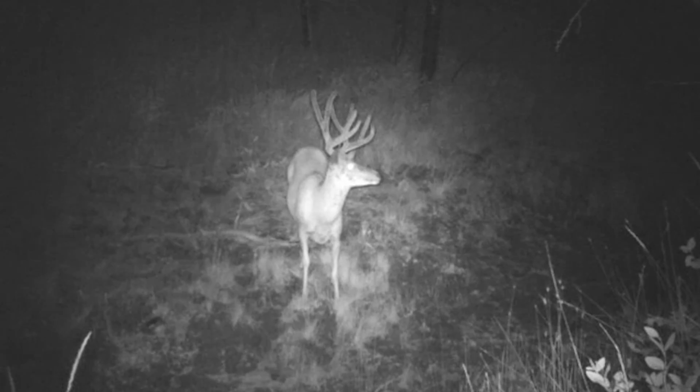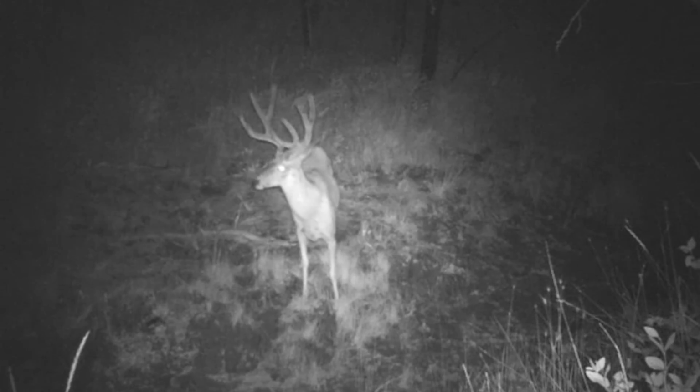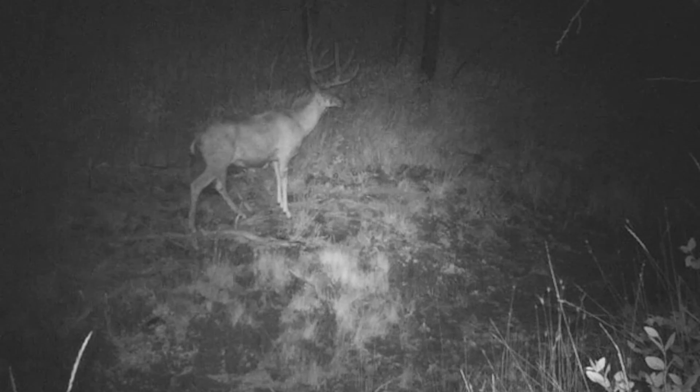So it was just awesome to see that mule deer are doing well, even though we got that coyote on camera with what looked like a fawn leg in its mouth. The deer are doing just fine. Here's another good look at that buck.